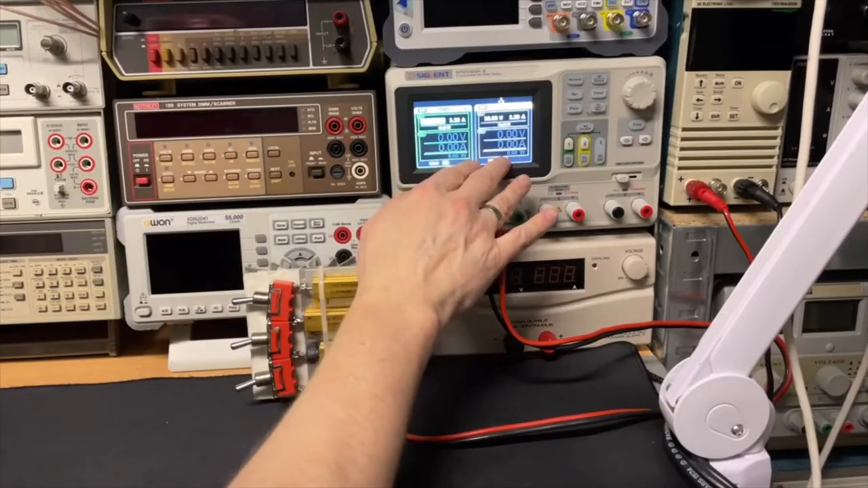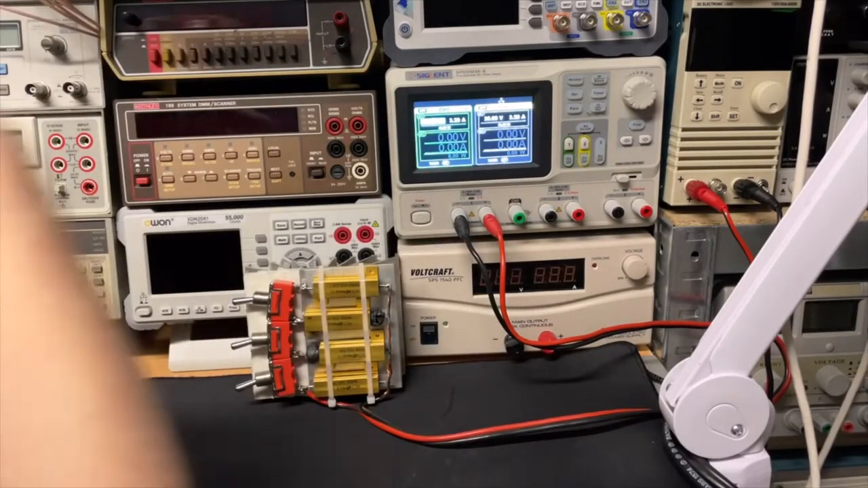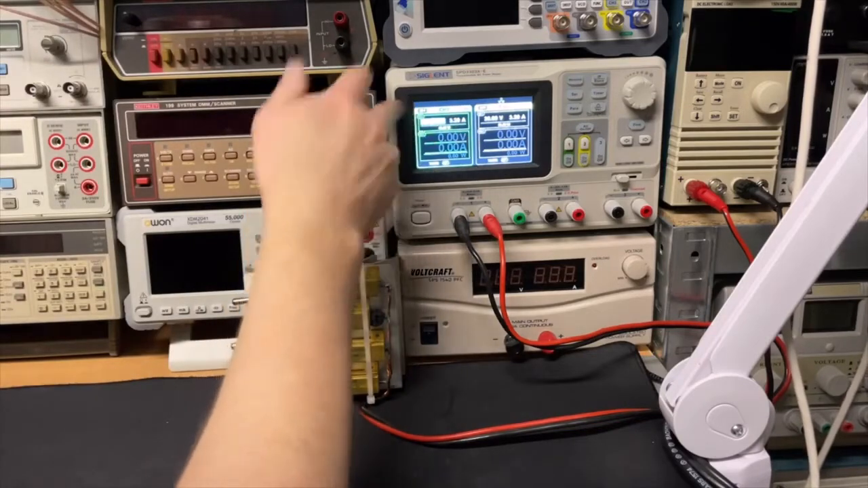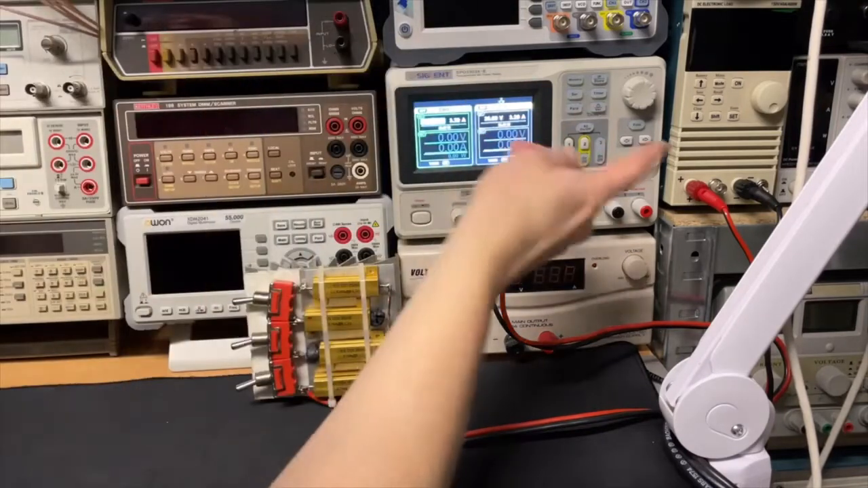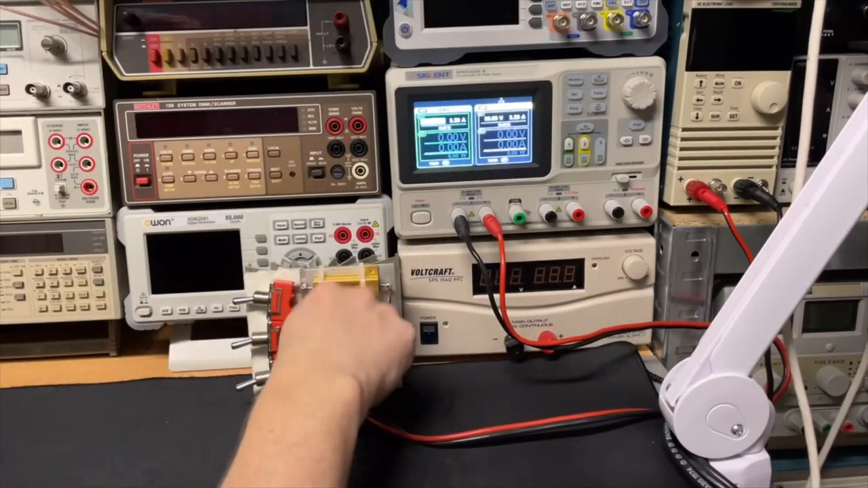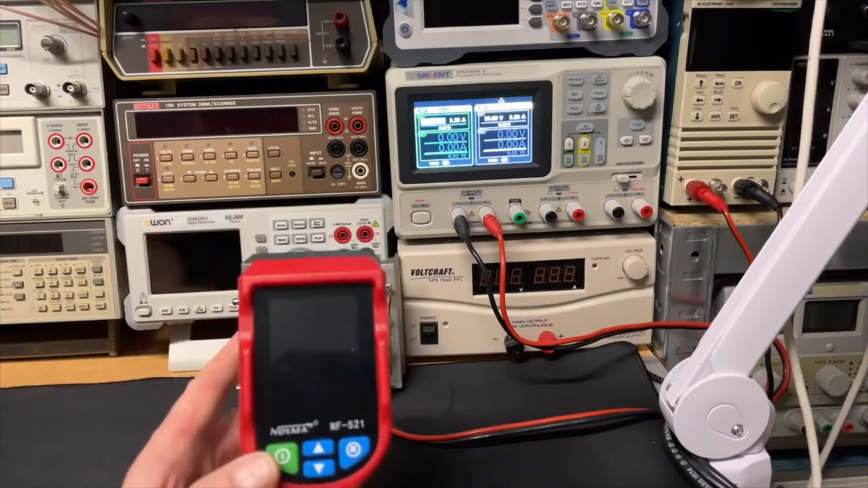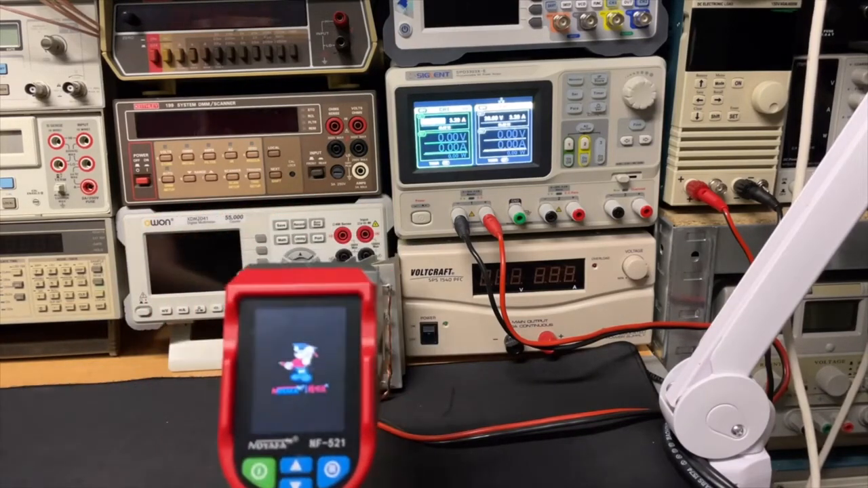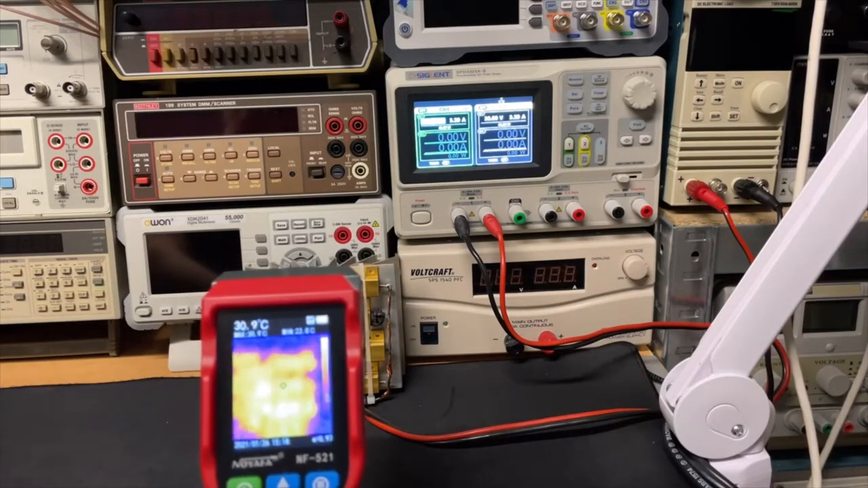Okay, power supply right here. Put it on the maximum. 3.2 amps, 15 volts. That will be okay because it will run into constant current anyway. Resistors are all cold. Let's see what we see on the camera. Switch it on. I think it goes by default to rainbow.